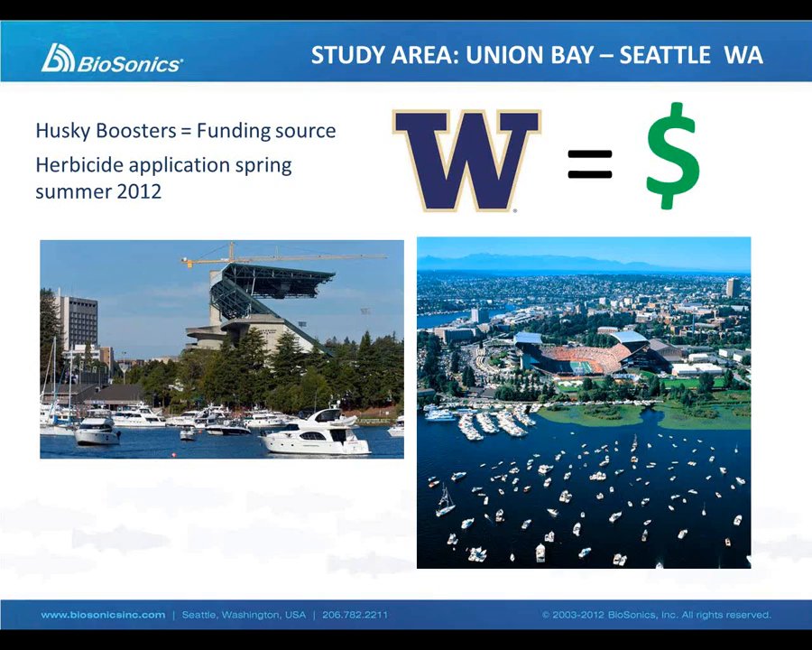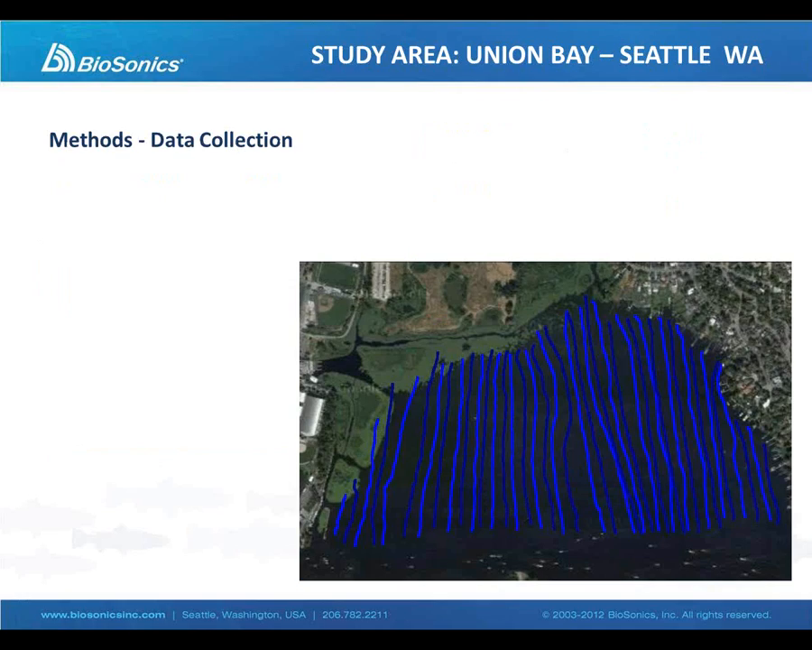And so prior to the treatment, we went out and did some data collection so that we will have a very nice pre- and post-treatment data set to show the effectiveness of the herbicide treatment. And so the data was collected in linear transects, spaced 50 meters apart.